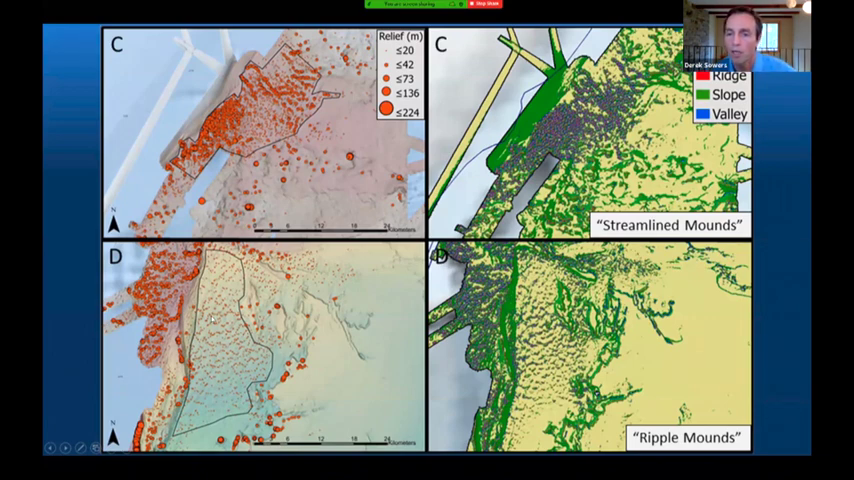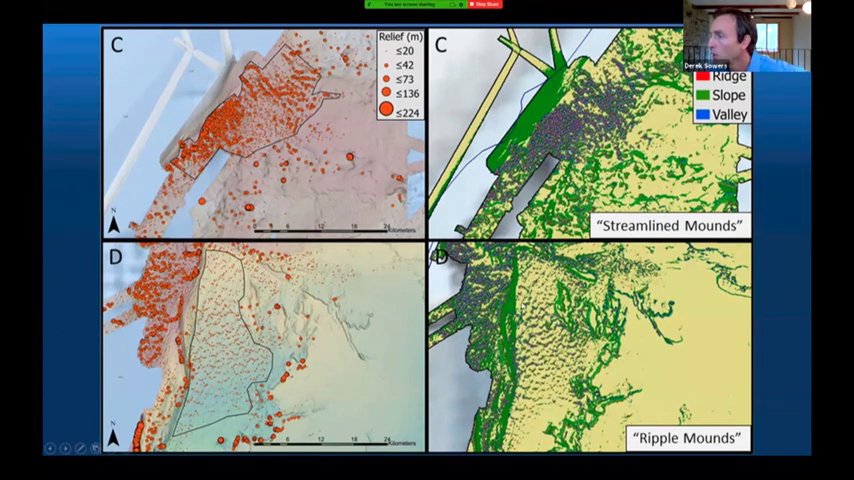This was highlighted because it had a very unique pattern I didn't see anywhere else. It's formed this sort of ripple bedform pattern. You can see over here quite clearly, it makes these long linear features. And if you look at the relief of each of these mounds, they're quite uniform across that area.